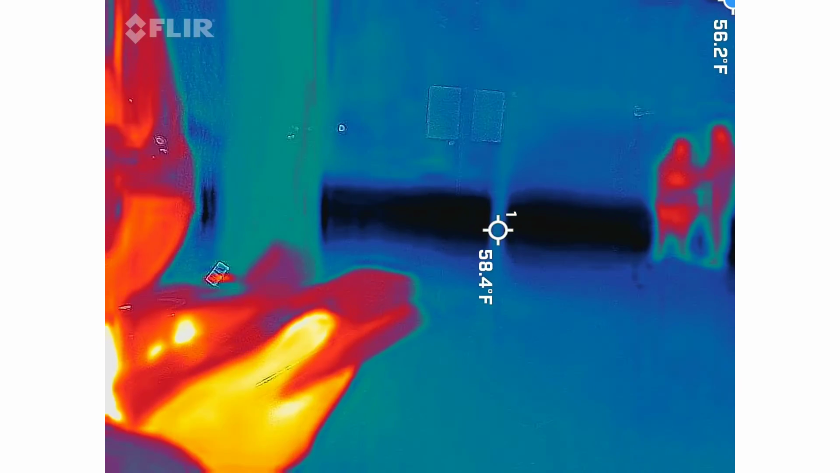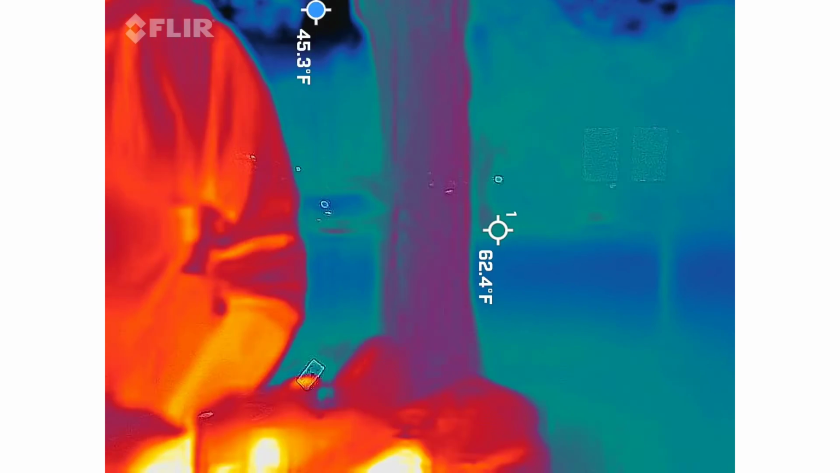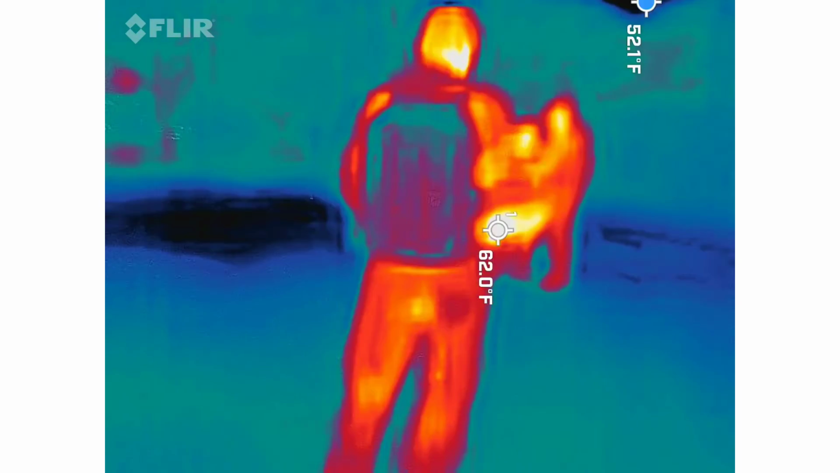See, when you have every letter showing up like that, that's usually when you want to scale it back just a little bit. Because that means it's stopping on every letter because there's something happening. Watch out for this Jeep. Thanks, Bryce.